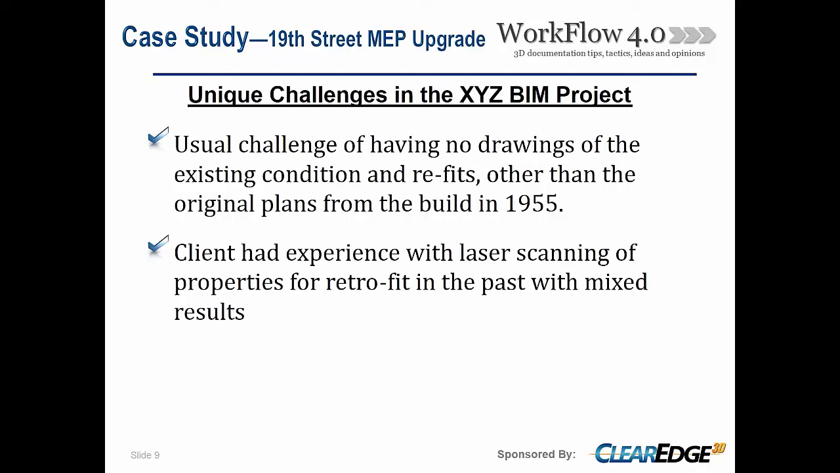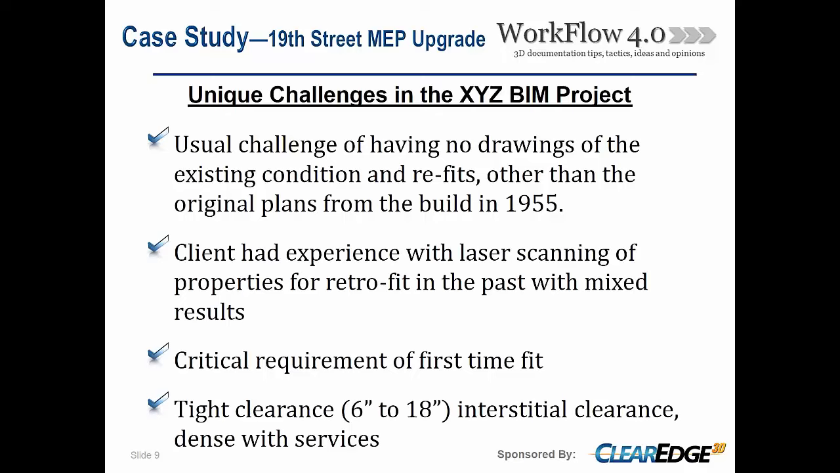We know it should work, but good on them for coming back and believing that it could be done successfully. And their critical requirements for first-time fit. So their risk is they're going to run over, tenants are going to get upset, the building owners are not going to be happy with them to the level that it's written into the contract.